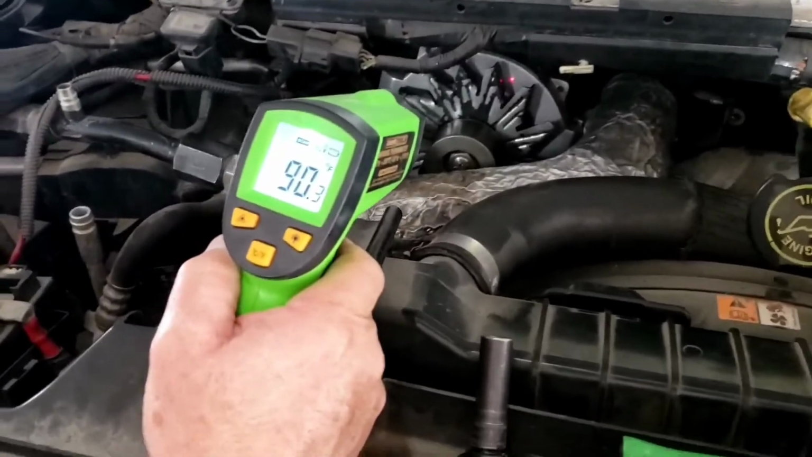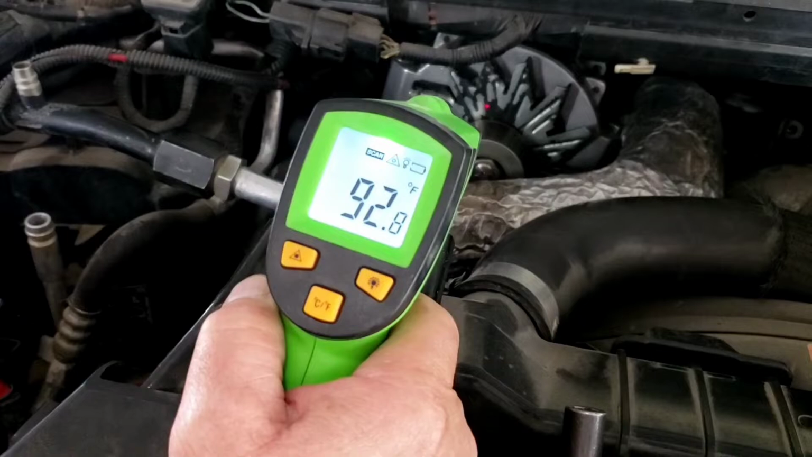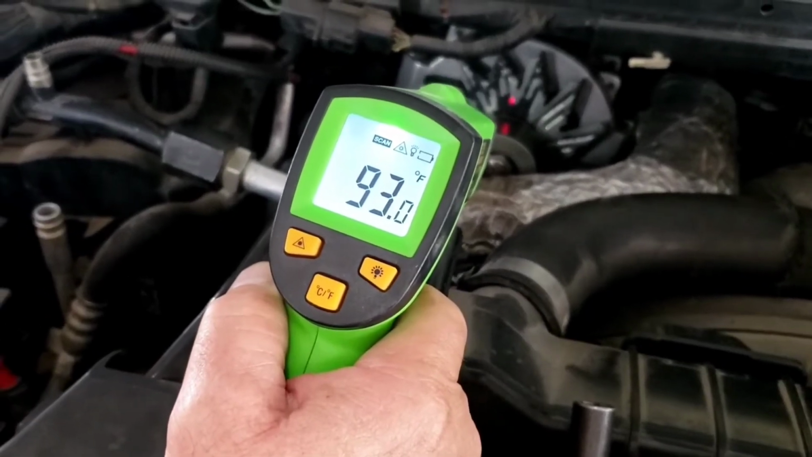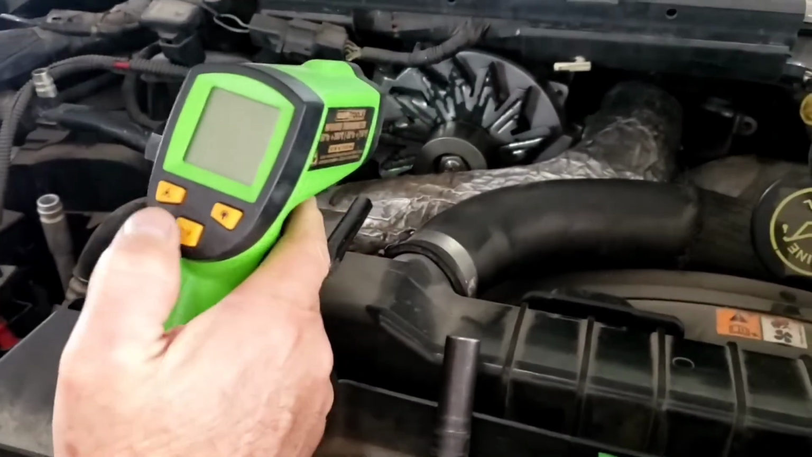All right, so now we're using this infrared thermometer. If you go on the aluminum where he's at right now, you can see the laser. He's at 91, 92. You know, on the metal, 93. We started, we're at 77. So that's the infrared thermometer. We'll look at it again here.